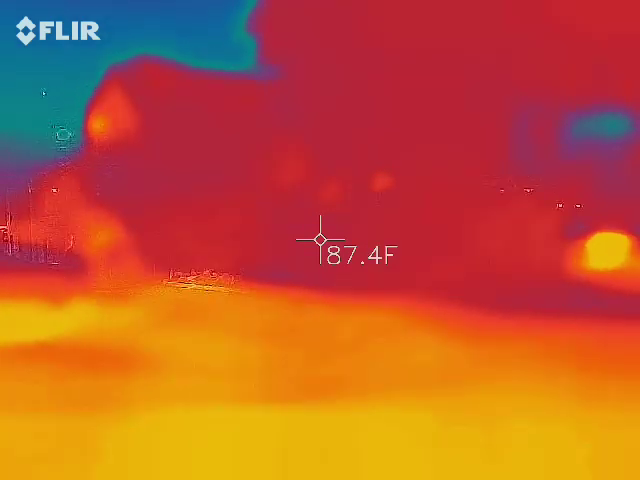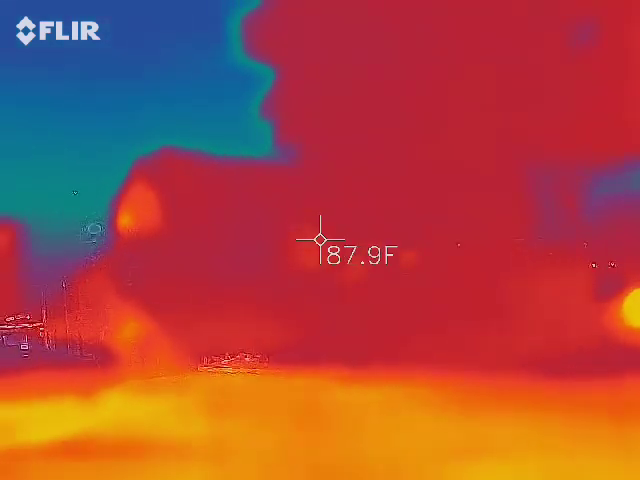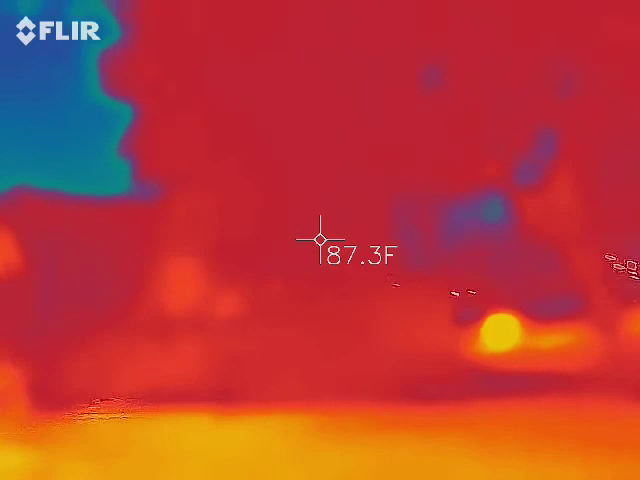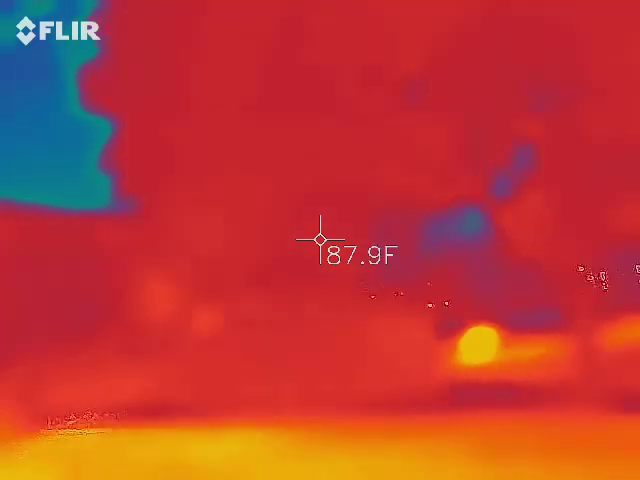Be careful with the camera because it's the regular camera. The light comes over there. It is a parking lot, so no one knows what the other is. So we'll talk about another thing.